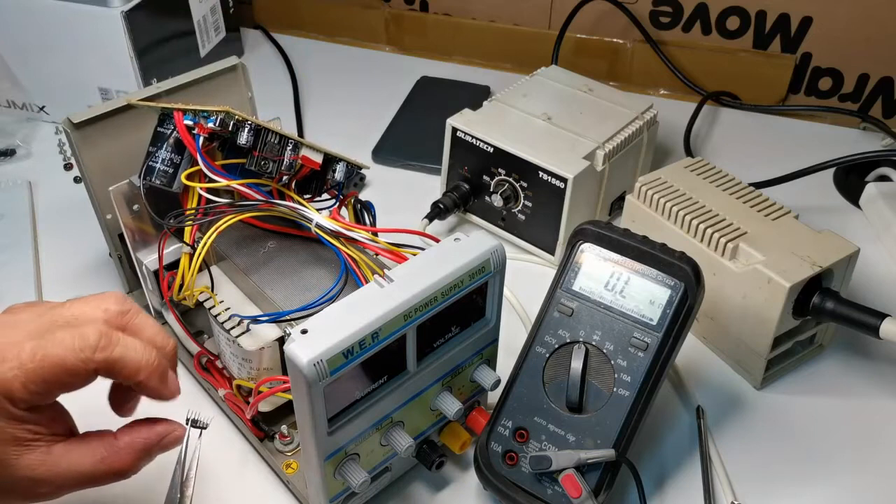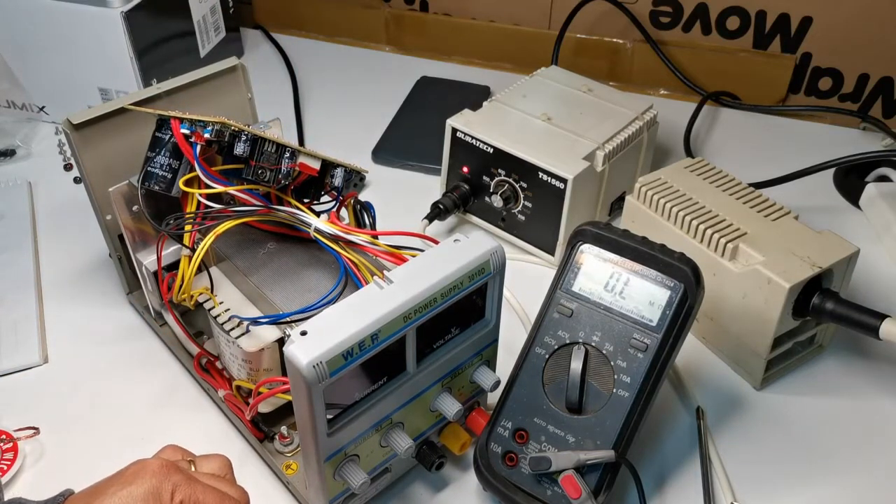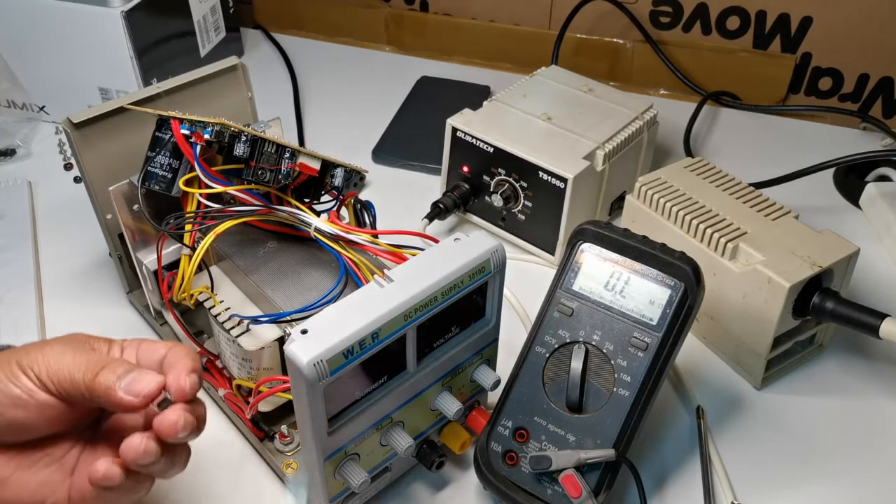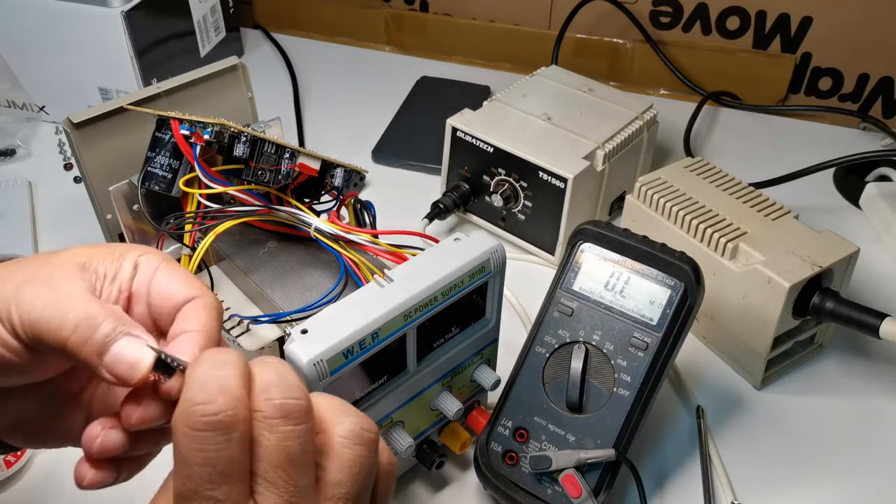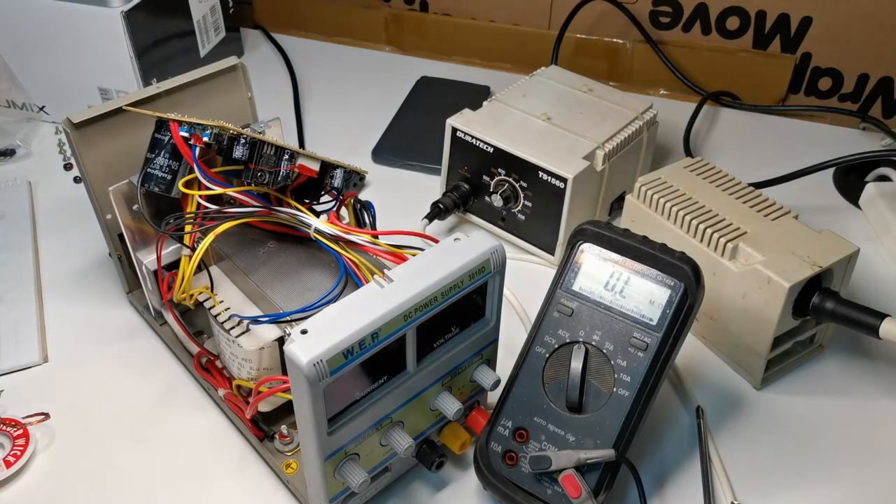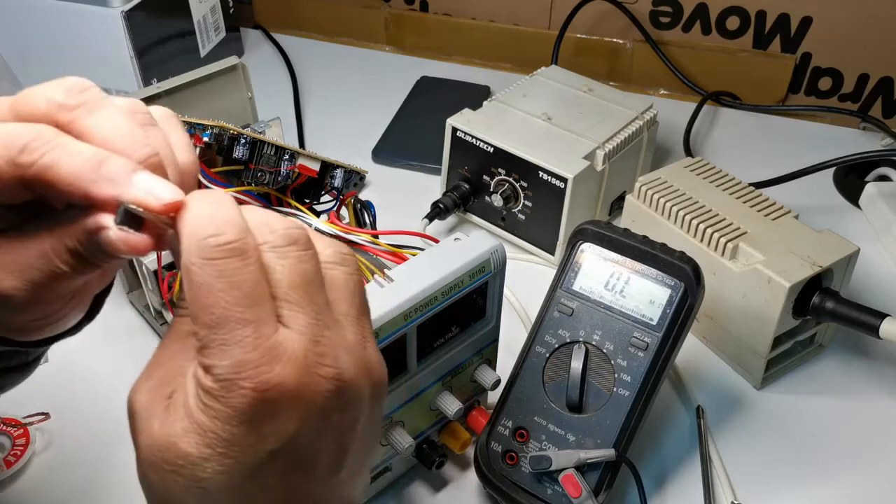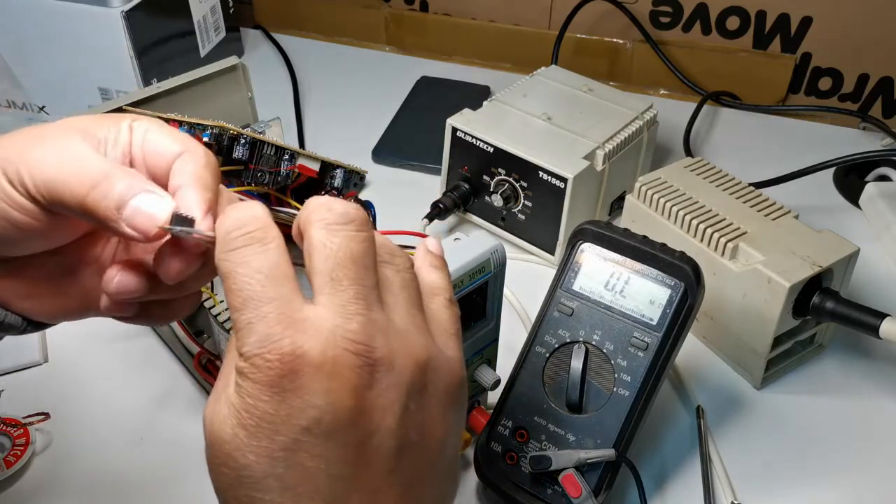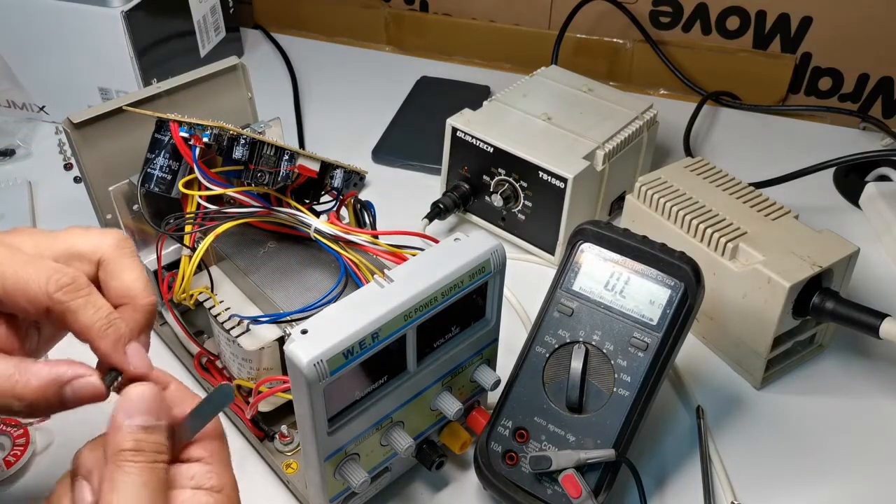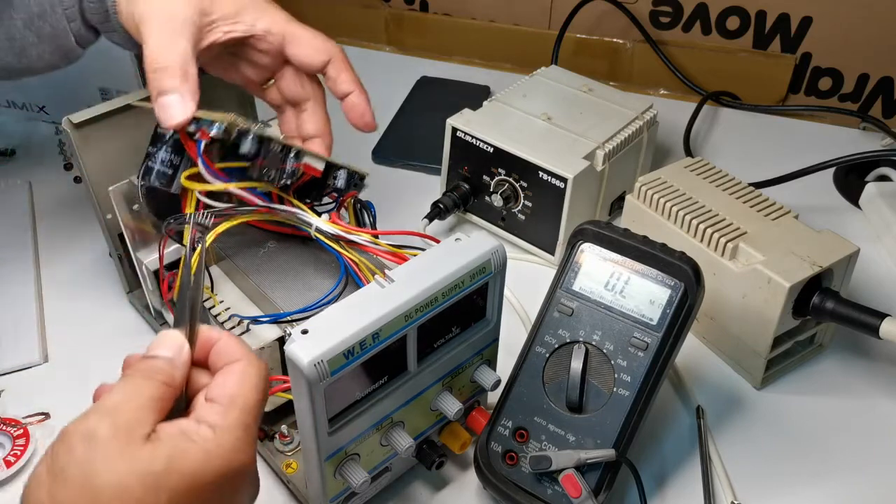Okay, it doesn't go straight, so we have to bend this pin. Well, with this one there's no problem touching the pins. Wait, I dropped it. There's no problem touching the pins because this is not an easily sensitive device, unlike when we are working with CMOS. So there's no drama. Okay.